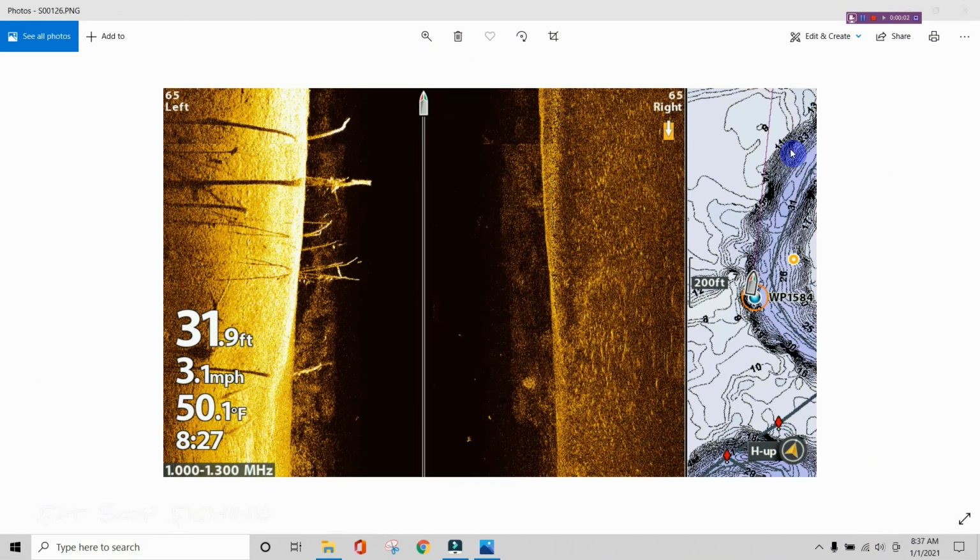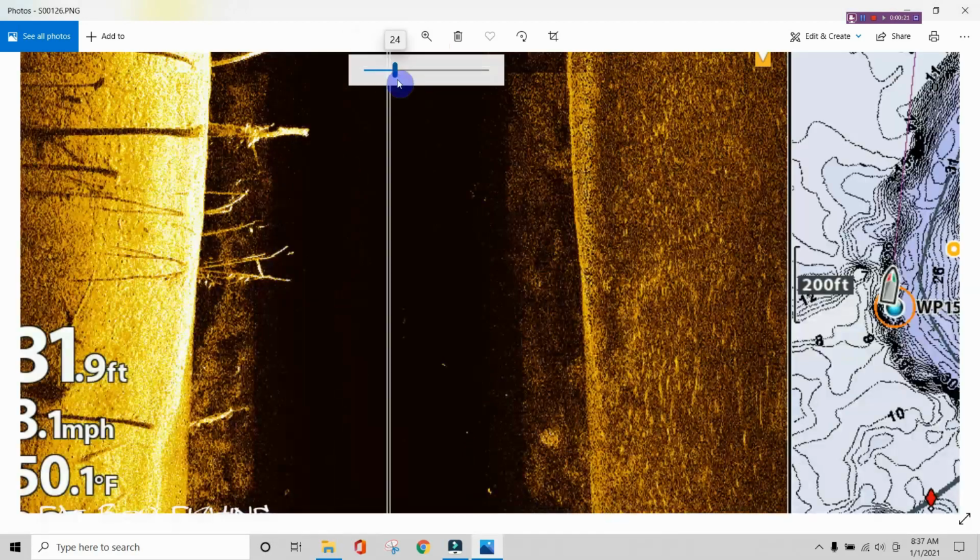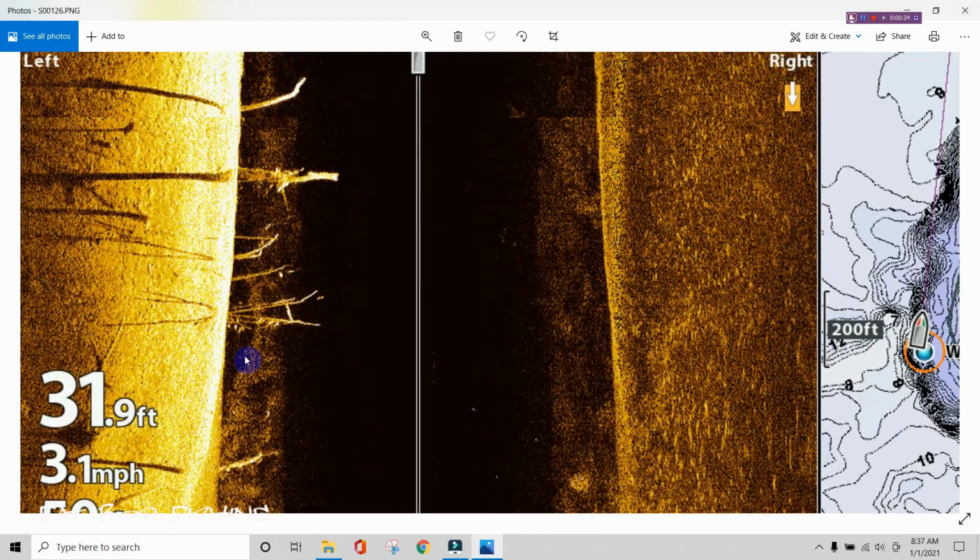All right, here's our next setup. You can see this is the same bend. We were just right here on this waypoint. Now we've gone across to the other. So you can see there's fish holding in this area. This is 1, 2, 3, 4 trees here right together that have fish on them. You can see here several fish on this.